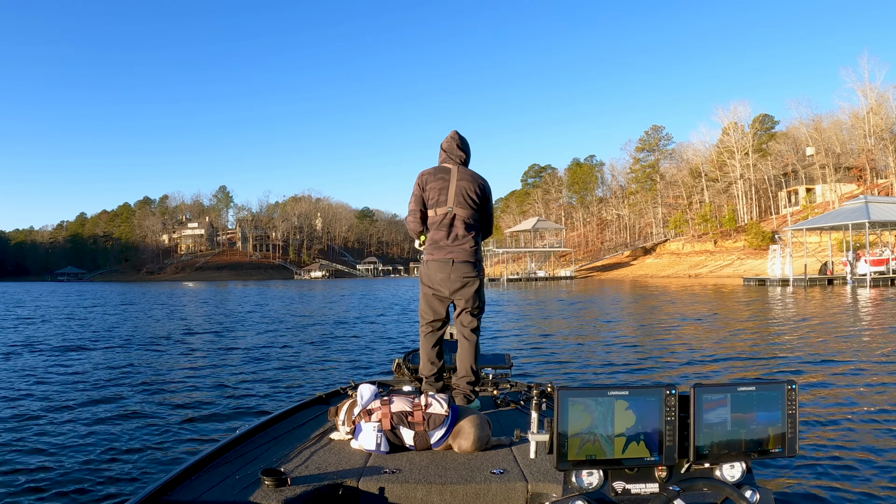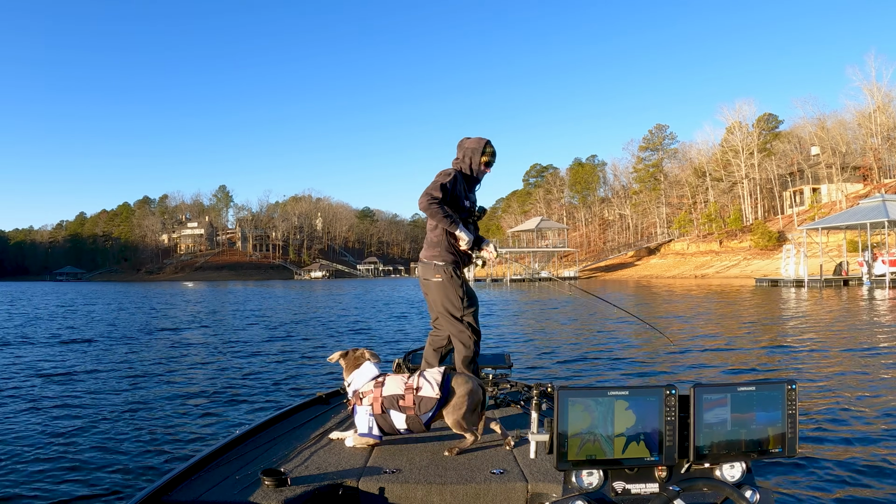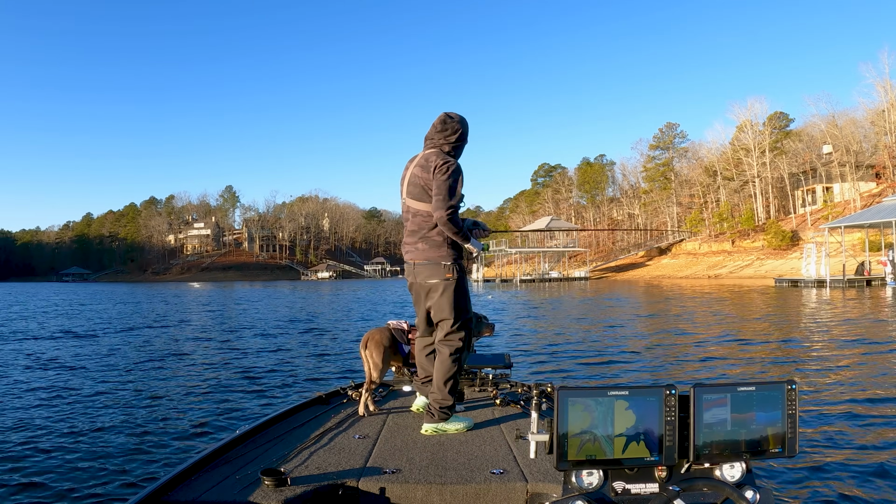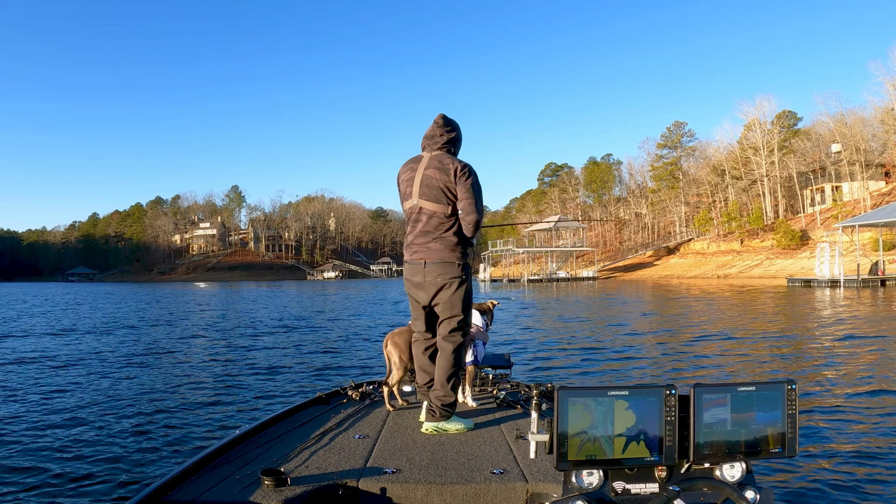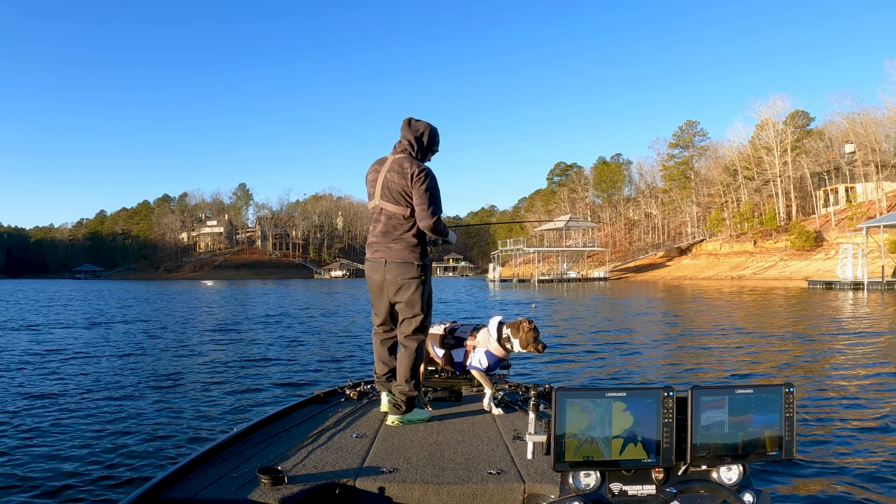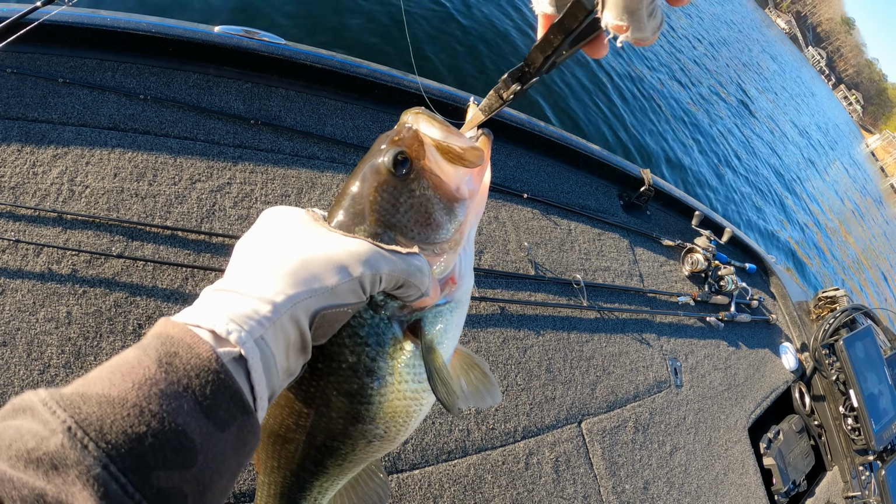The way I fish this thing, like for instance today, active target does help. You don't need it, but it does help. But really, roll up on points, roll it over brush, slow roll it. A lot of times you can fish it a lot like a Kitech, but the real key is clear water. This thing requires clear water.